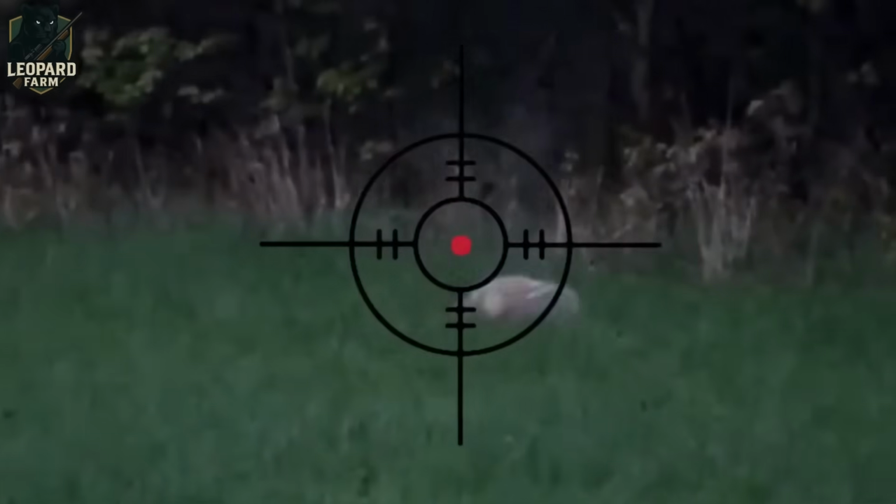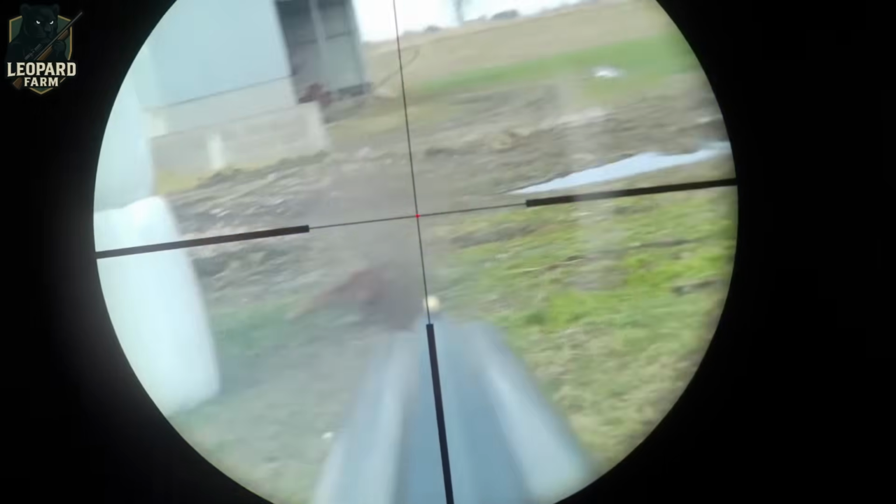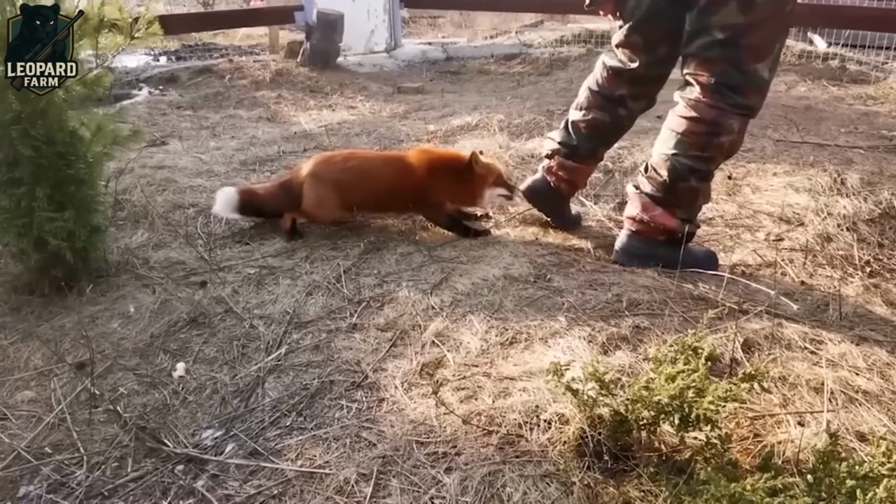Bows, by contrast, offer a quieter, time-honored approach, blending stealth with tradition. Yet, they demand years of practice and skill to master, and there's a higher risk of non-lethal shots that can prolong an animal's suffering.